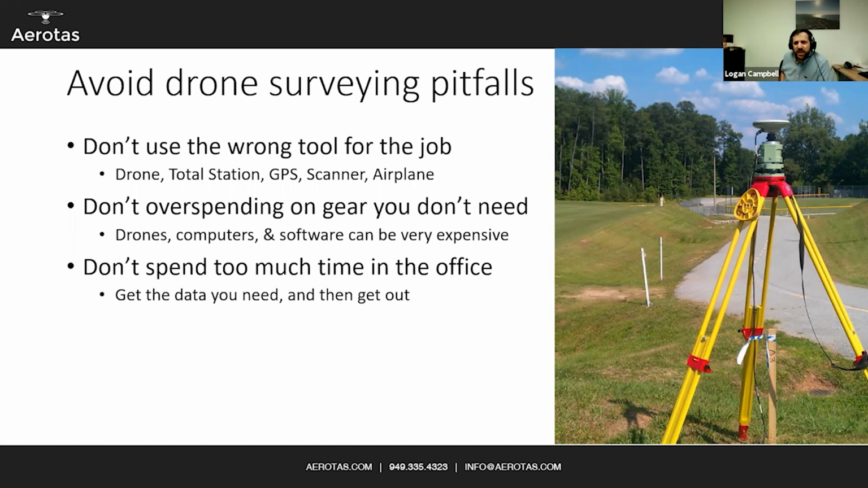Likewise, don't spend too much time in the office. Many people think that LiDAR is the most magical solution to surveying, or they thought the same thing about drones, that it was absolutely magical: you fly a drone and you don't need to survey anymore. And then they realized that without a good office workflow, you're going to be spending so much time cleaning the data, extracting the data, creating TIN surfaces, converting from one file format to another, that it doesn't work, and you wind up not using it very often on projects because you're spending too much time in the office. Get the data you need, only the data you need, and then get out.